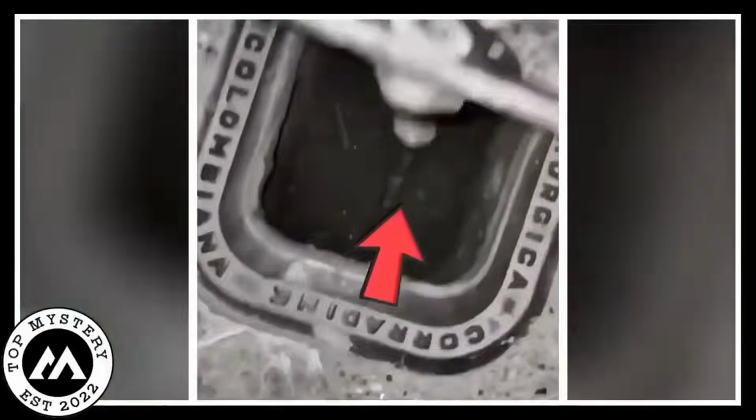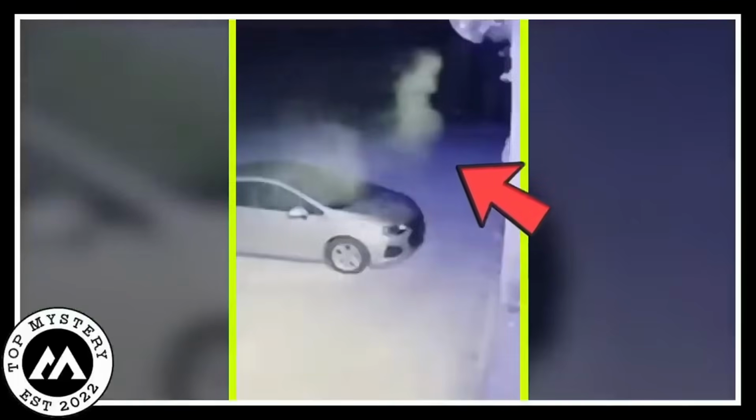Get ready for a spooky adventure. We put together some of the scariest trail camera footage that will give you goosebumps. From ghostly shadows to unidentified creatures, these shots will get your heart racing. Join us on a hair-raising journey as we uncover disturbing secrets caught on camera.